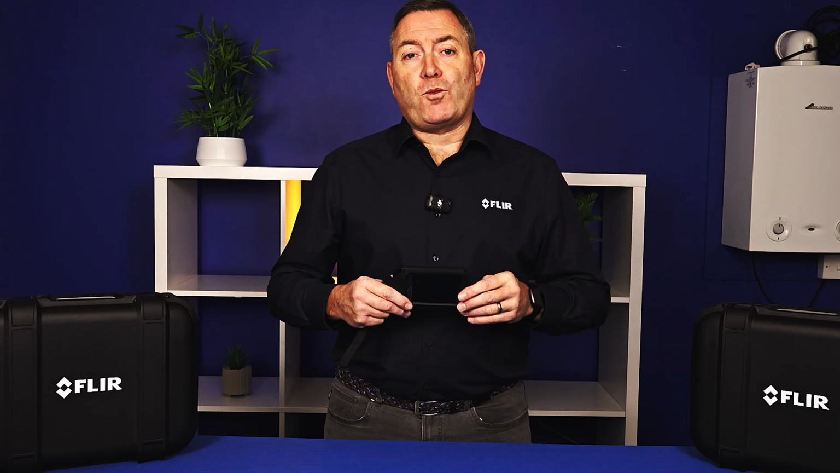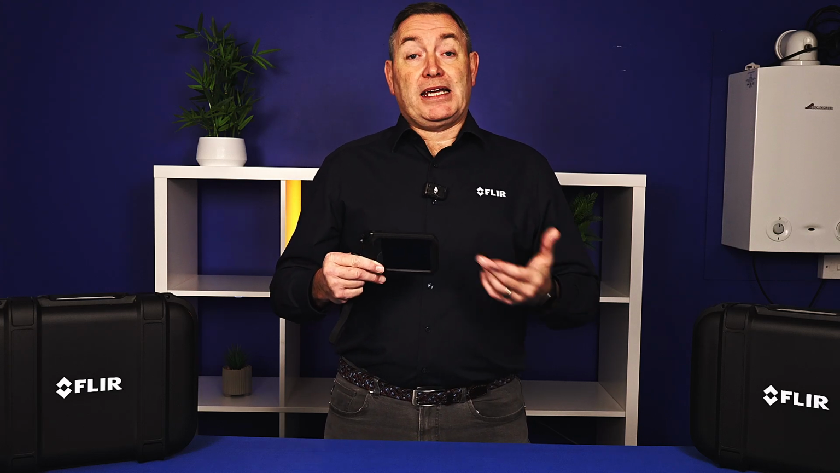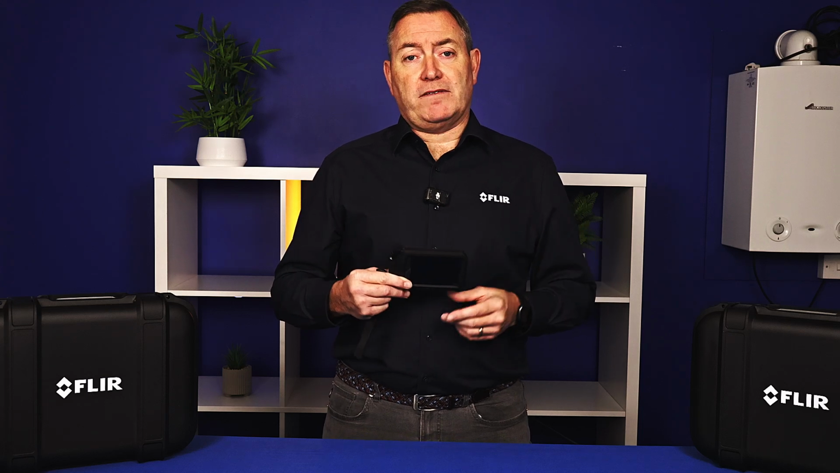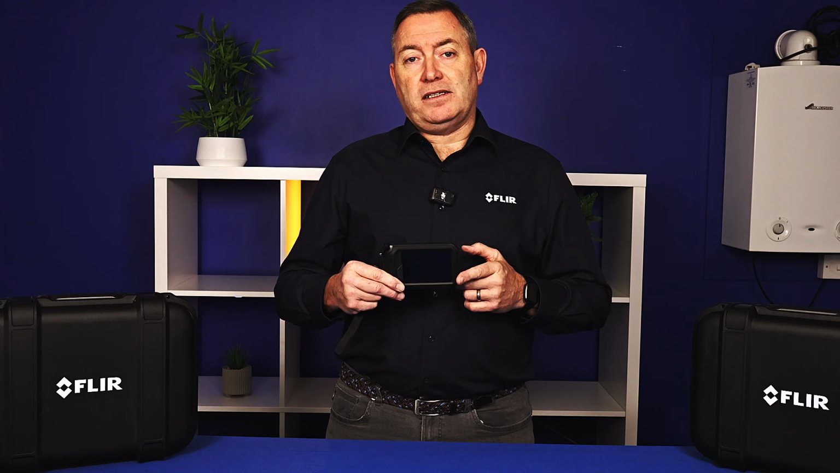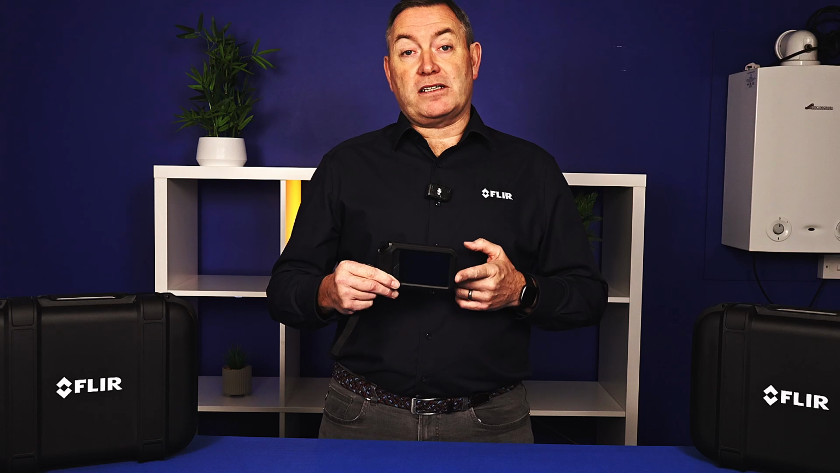We also have a device which is now more sensitive. When we talk about thermal sensitivity with thermal cameras, we talk about millikelvins. The thermal sensitivity of this particular camera is 50 millikelvins, which is an improvement from the C5, which was 70 millikelvins. So essentially this device can recognize temperature differences of 0.05 degrees Celsius.